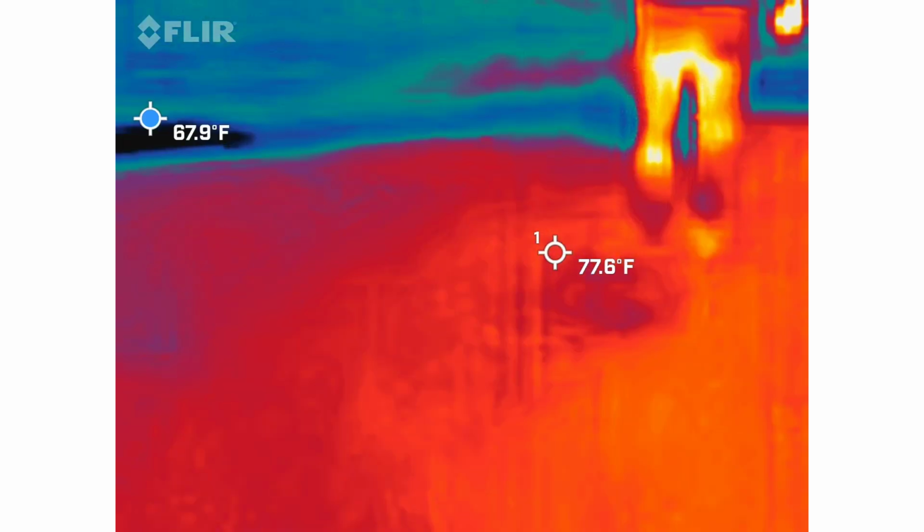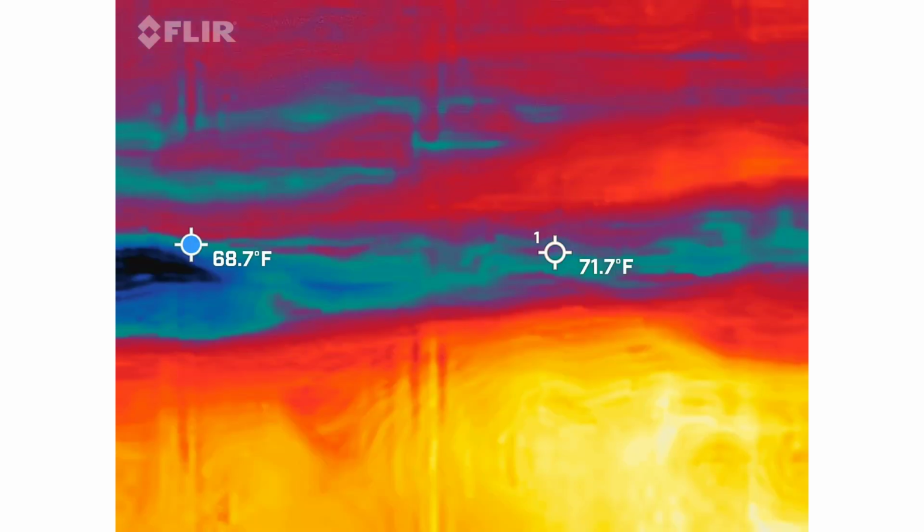See, now you guys get to have a seat before our last hurrah.